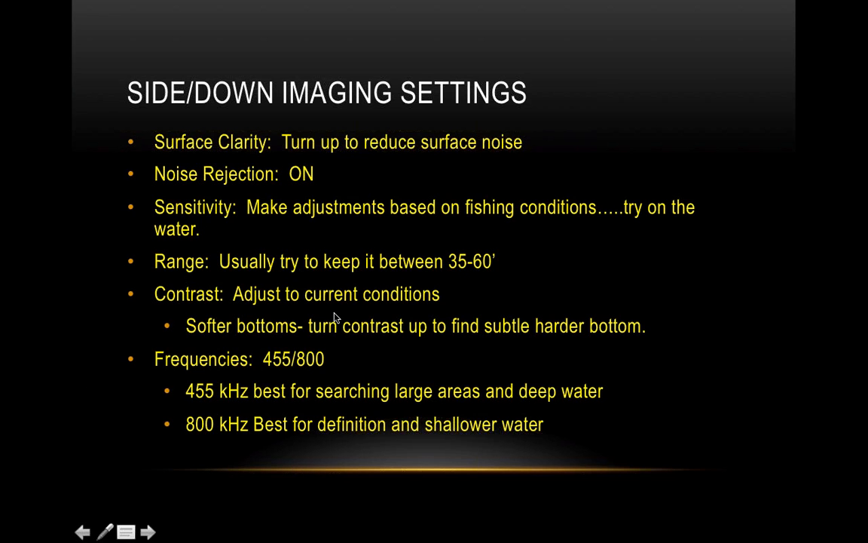Frequencies, 455 and 800. That's what I have on my Lowrance. Those are frequencies that are used for some other units too. They're best for searching large areas in deeper water. 455 is the same as your 83 kilohertz in 2D sonar: the lower frequency is best for searching large areas in deeper water.